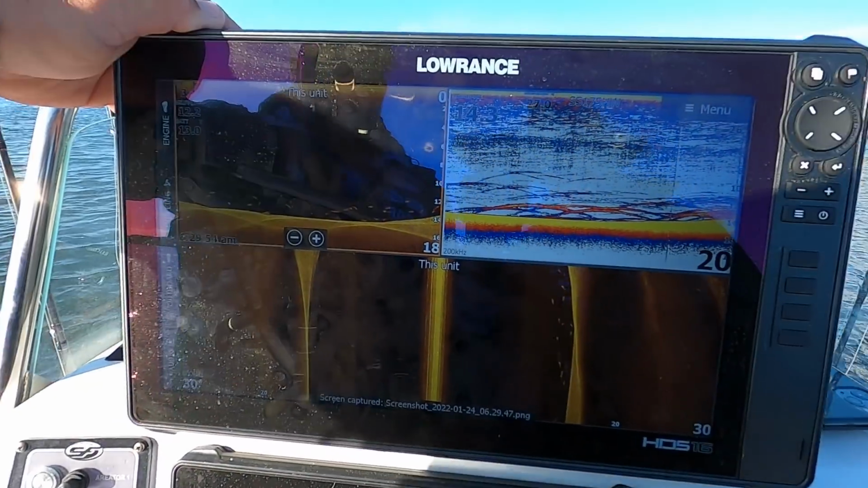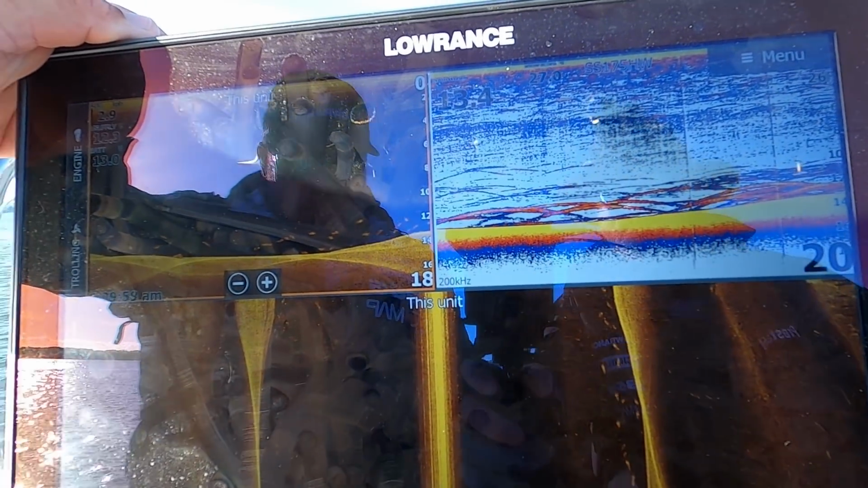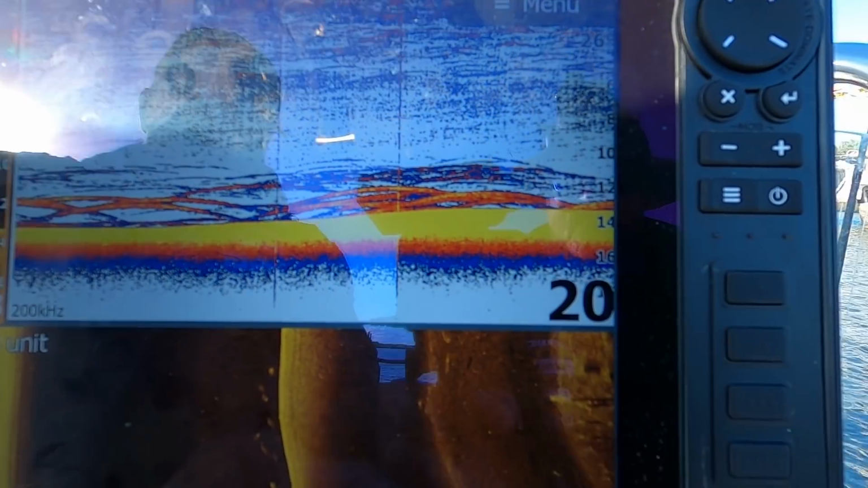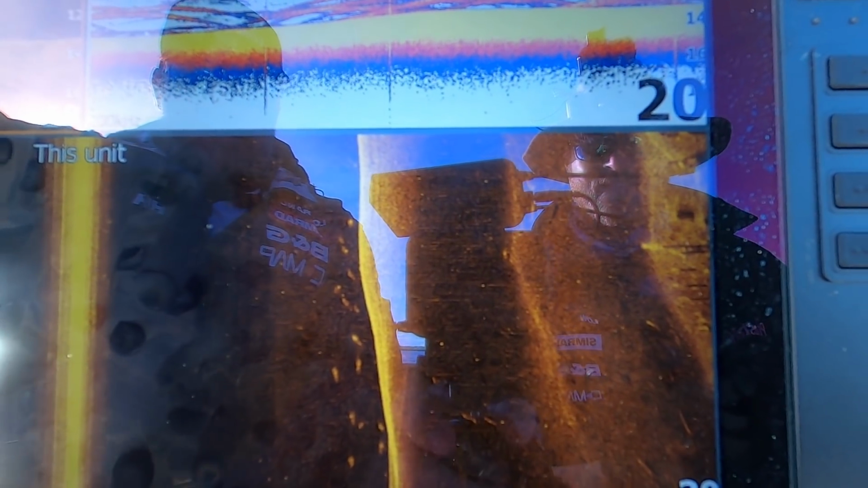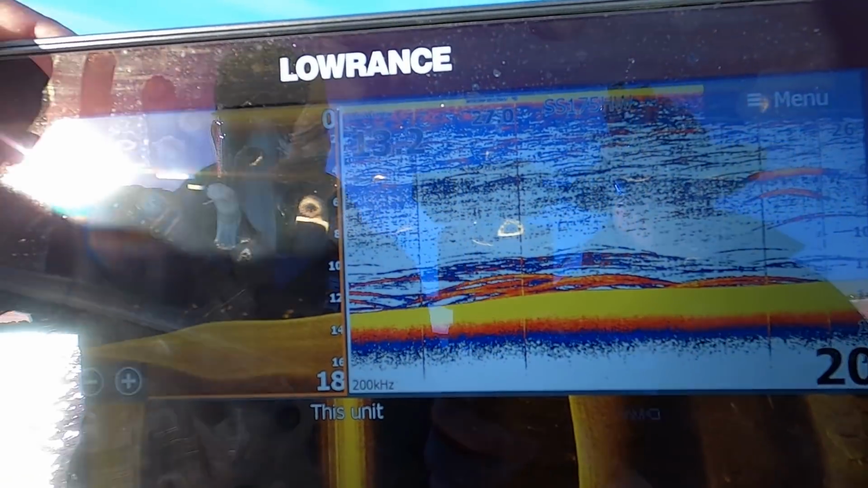Righto, back to it. So Whytey, talk us through this, mate. Well, what you see there, Sam, is a lot of threadfin. So you basically see through here, they're stacked along the bottom. Get a lot bigger return on your 2D sonar, and then we've actually got quite a few fish out to the side here as well, but we're going to set up a little drift through there and hopefully we can entice a bite out of one of them.